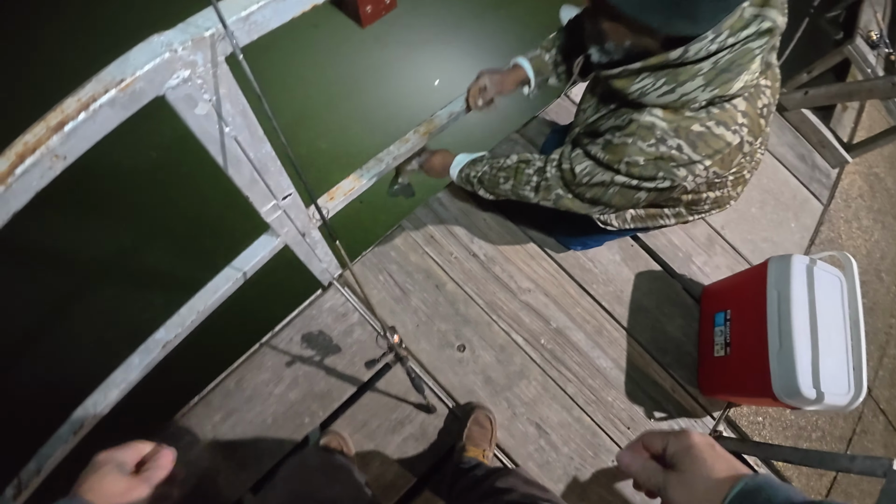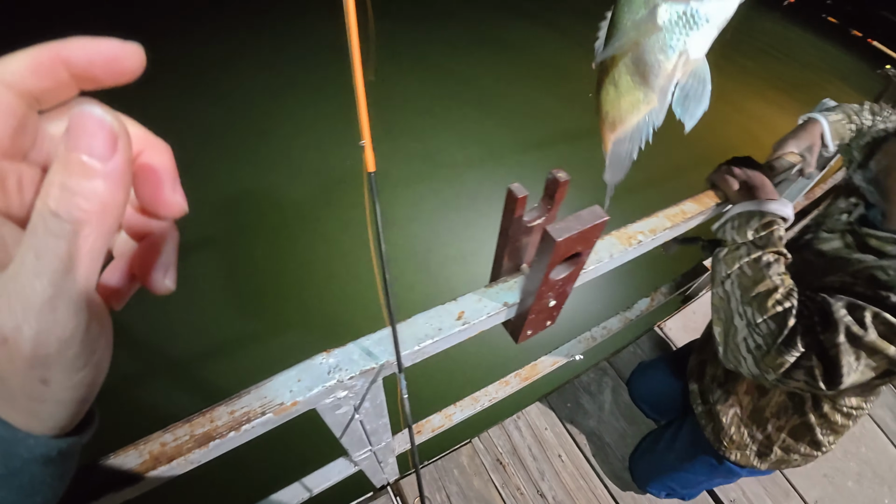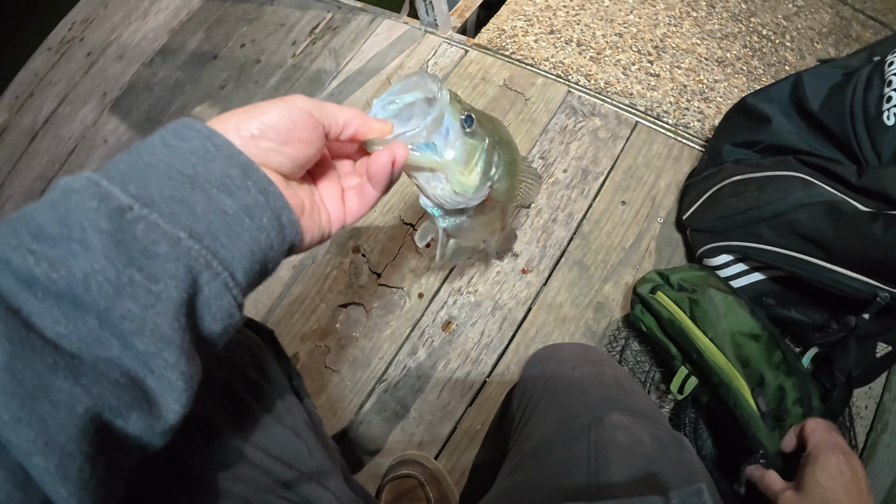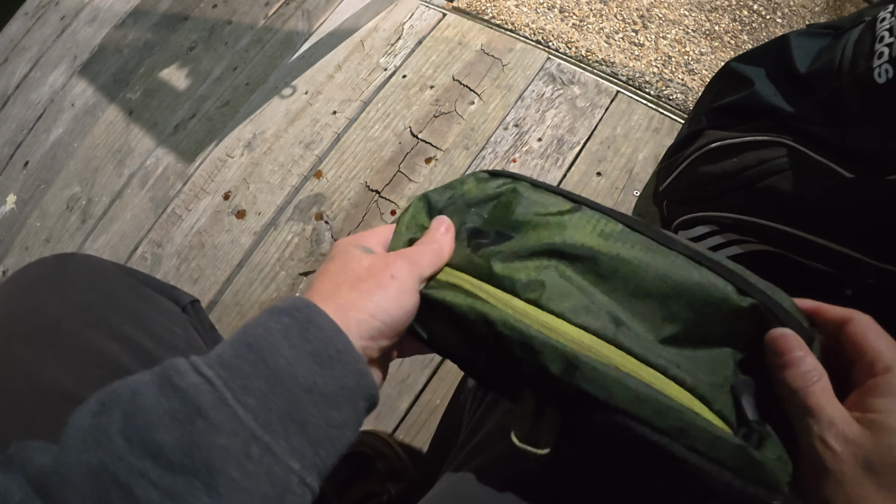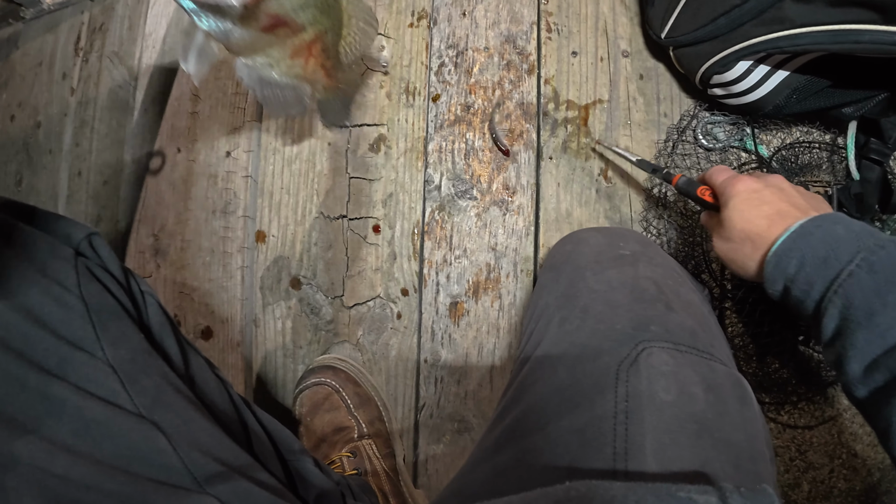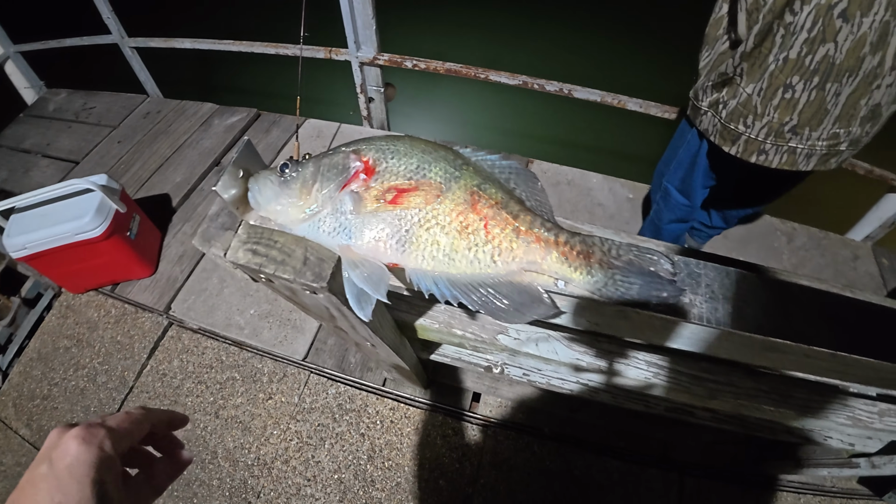Slab. Man, we gonna throw him in y'all's bucket. Heck yeah, appreciate it. Yeah, he swallowed it. Big one. I said that's gonna be a good crappie. 14 right there, I knew it. Oh, he didn't get it that deep. He wasn't even gut hooked. Oh, no, he's 13. 13 and a half. I almost got 14.